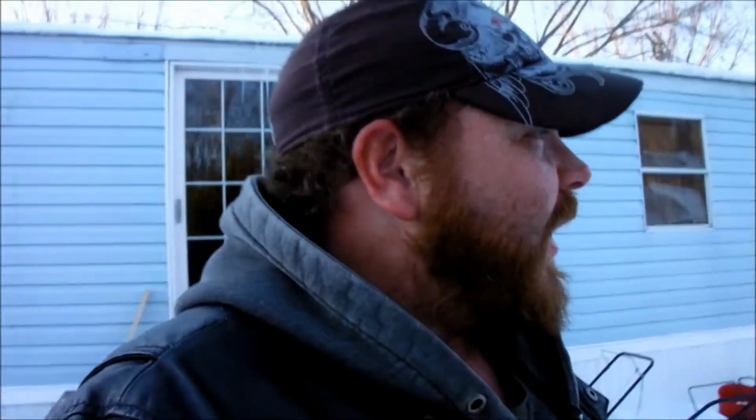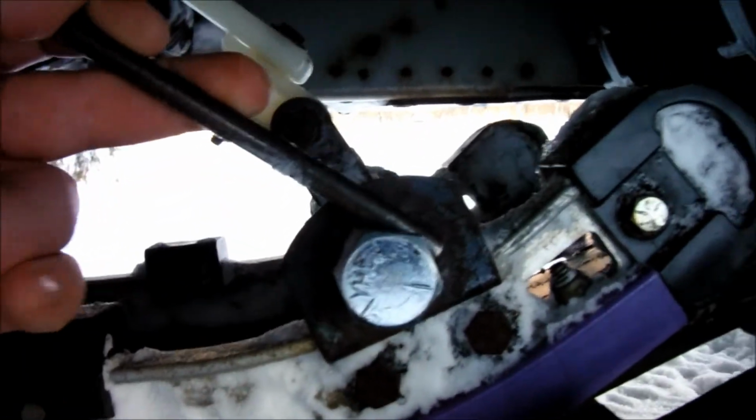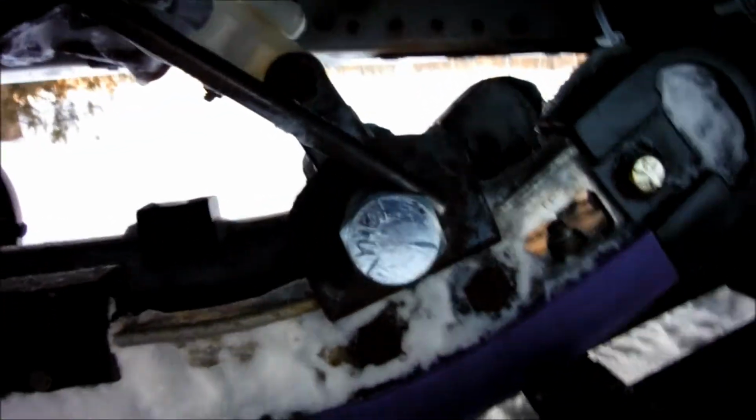Guys, I couldn't get that 3/4 one to go at all. If I had a 3/4 bar with no threads, then definitely I could have got it in there. So what I did, a 5/8 one fit so nice. It wasn't to where I could screw it in, but I could shove it in there and it would stay. So I used the weight of the snowmobile to keep it in there. As you can see there, it's not going anywhere at all.